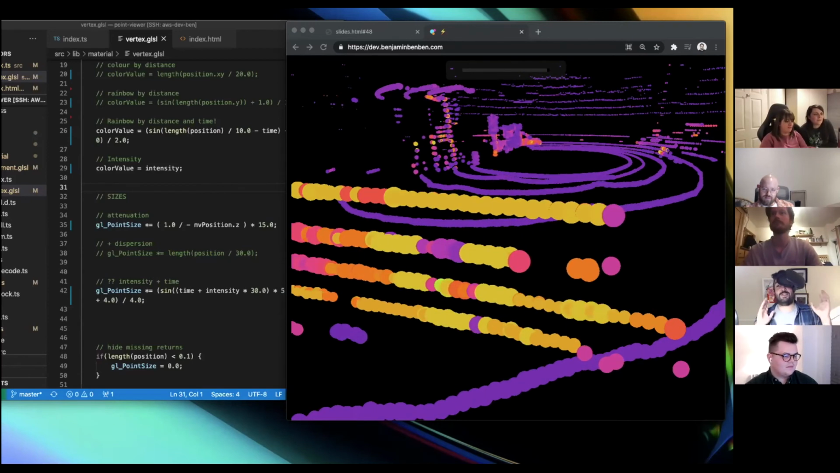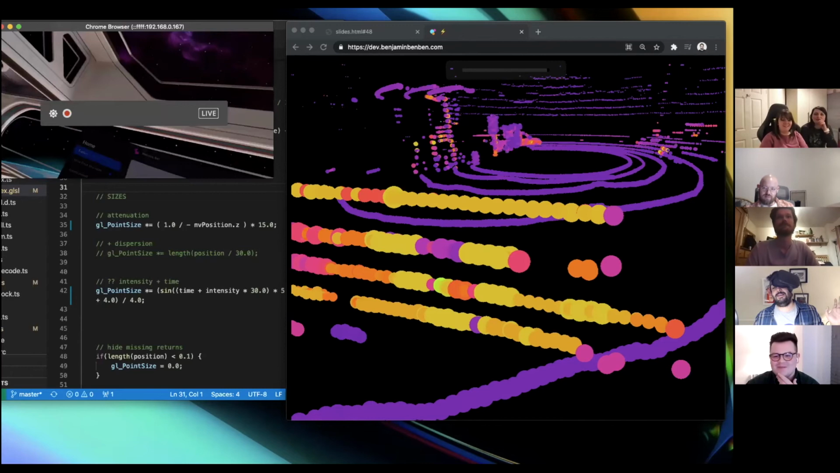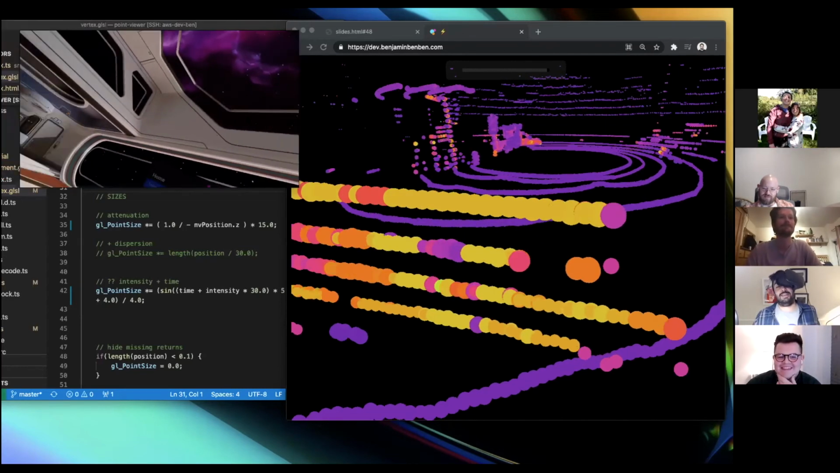Cool. Sorry, this is like the most awkward thing to show ever. Has anyone got an Oculus Quest out of interest? Cool. Aaron does. You can load this in your thing as well.